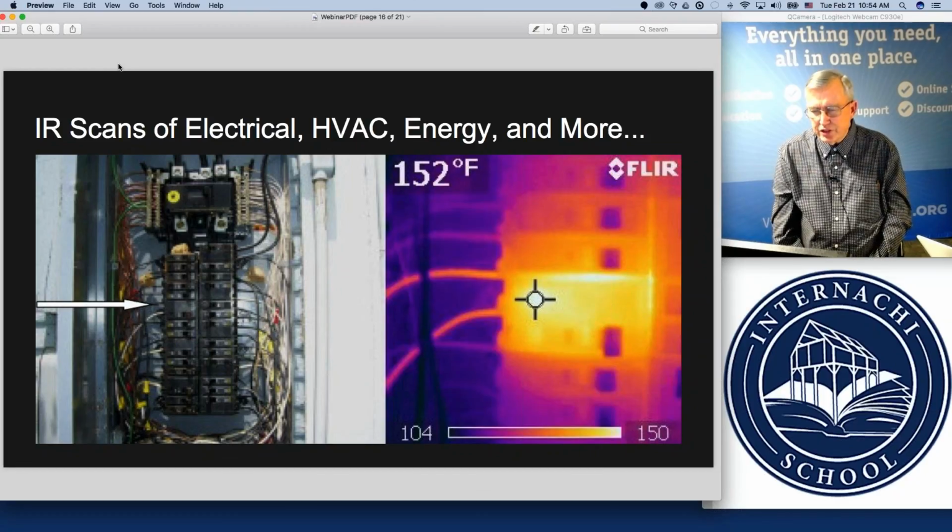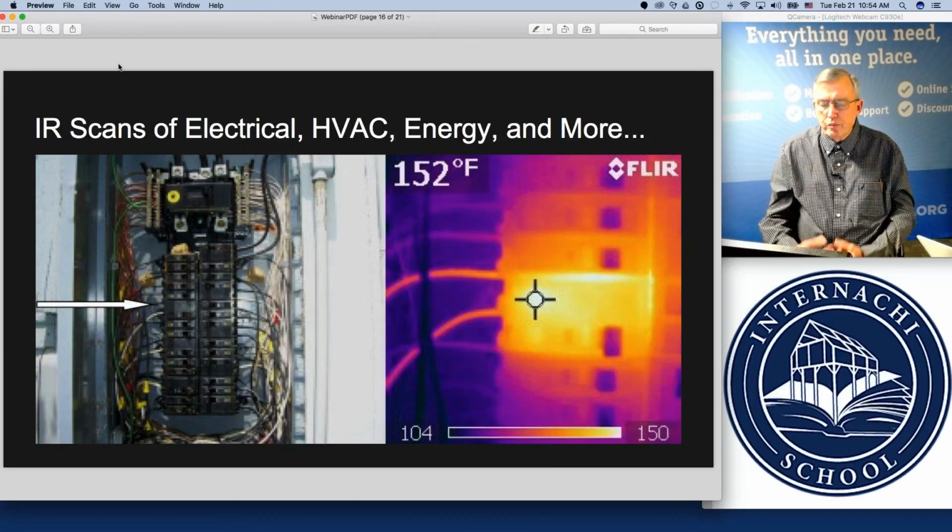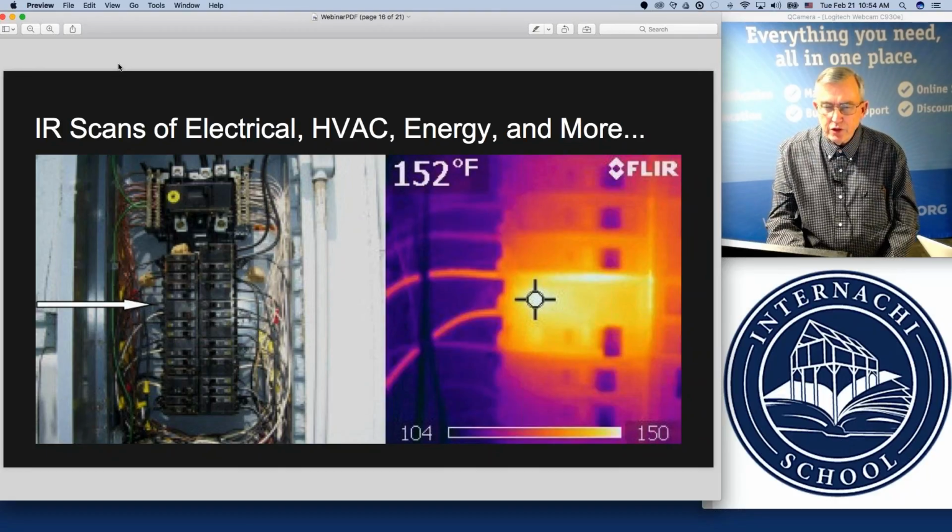And so we discuss those things in the class so that you can be prepared. You're going to see a lot more information about electrical and make judgment calls on a variety of different patterns and thresholds of temperature than you did before with just a normal visual inspection. All right, let's go to the next one here.